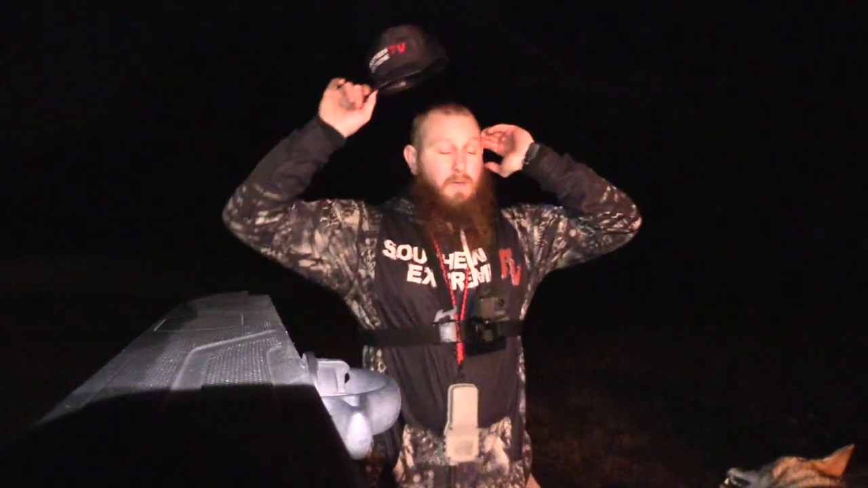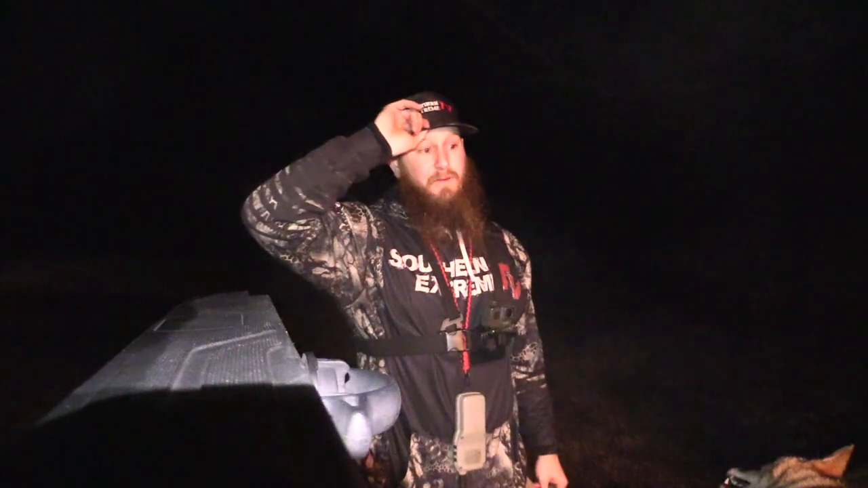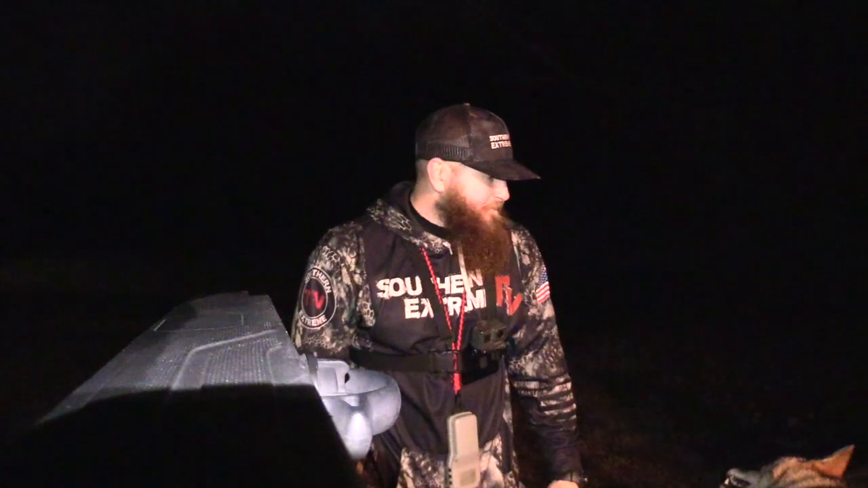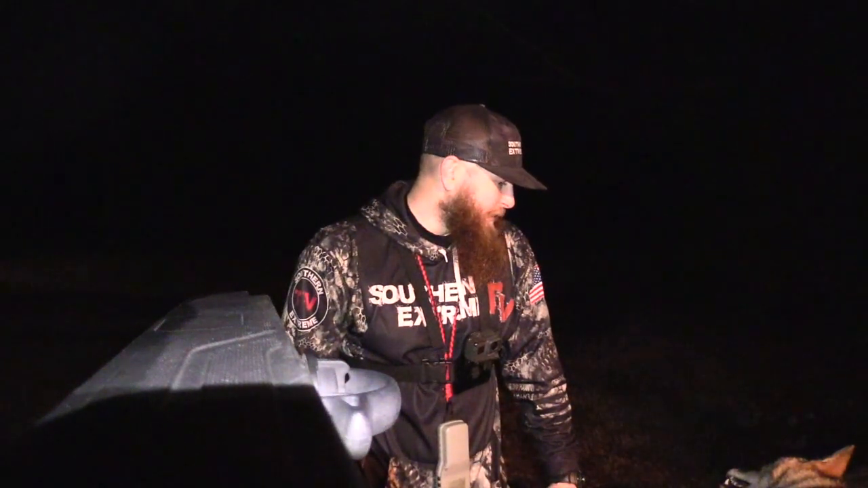Especially off of a property that we do some deer hunting on and some turkey hunting on. We've been slow on the coyotes this year off this property. Typically, we'll kill anywhere from 5 to 8 coyotes off this single track. But for whatever reason, this year's been off. This is only the second coyote we've killed off this place, but both of them were really big males, real big males. That could do some serious damage to some deer and turkey numbers.